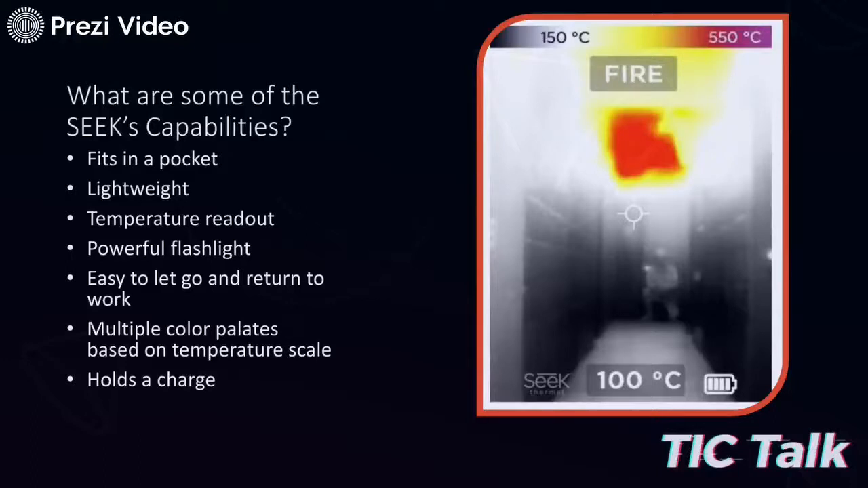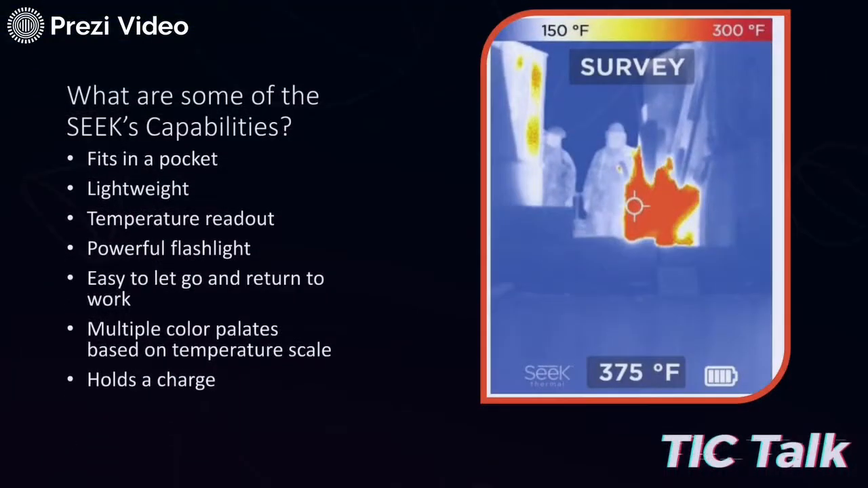But to talk about some of those color palettes, you can see the Fire ones up right now, and the Fire goes to just over 1,000 degrees in the Fahrenheit scale, and that's going to be in the red and the magenta color scale. So if you see red, dark purple, that's the higher end of that scale, whereas the black and white is the lower end of that scale. And so it gives you some of those contrasting differences in what the Fire is.